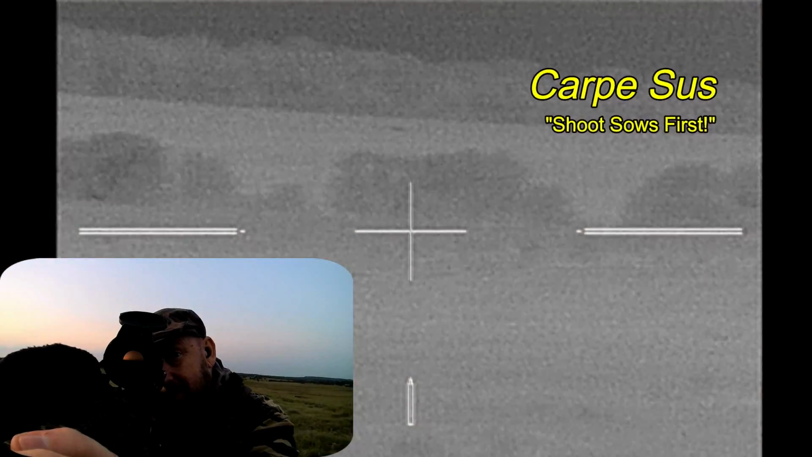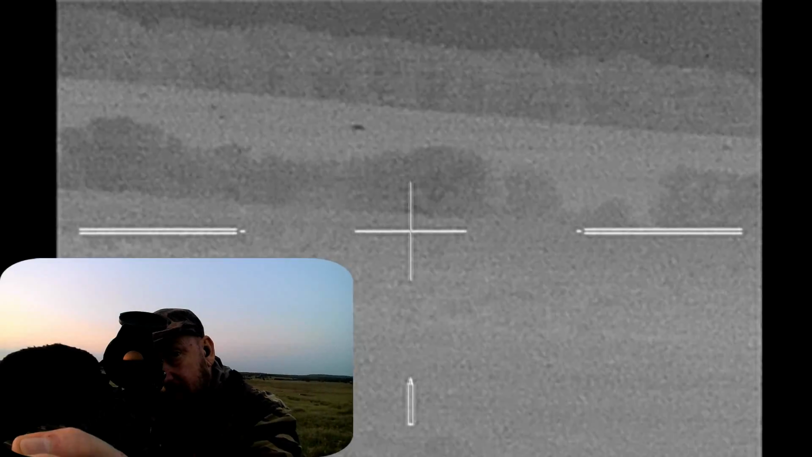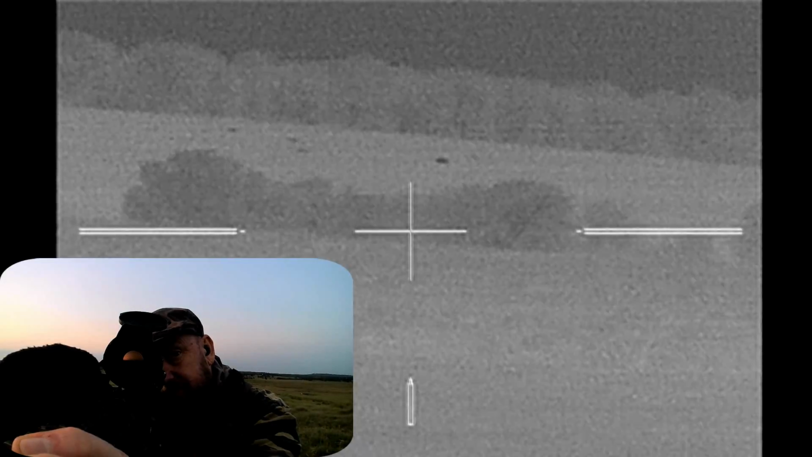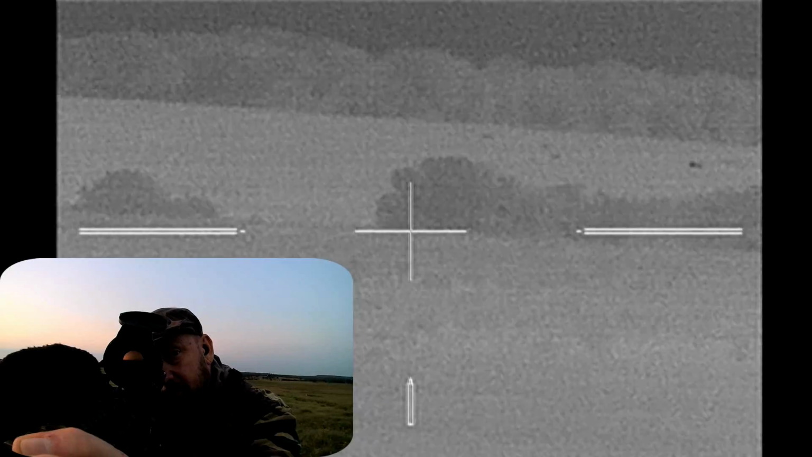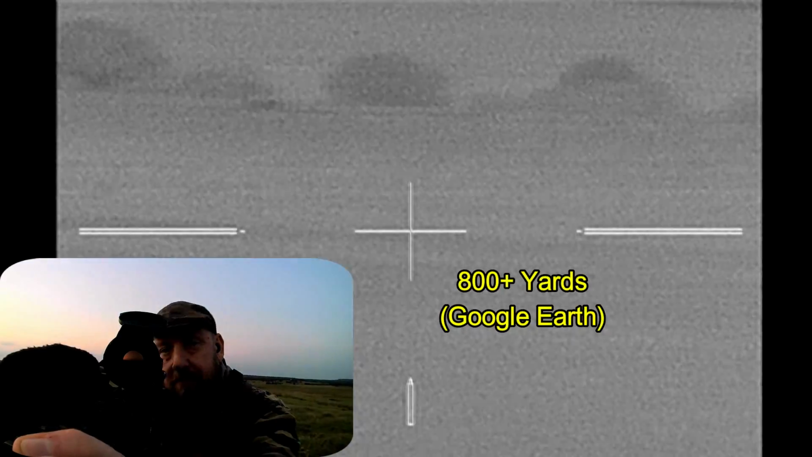Carpe sus, Jesus, when hunting up in North Texas, and I have hogs across the creek, but it is still daylight right now. So I slowly moseyed over to the other side of the property.